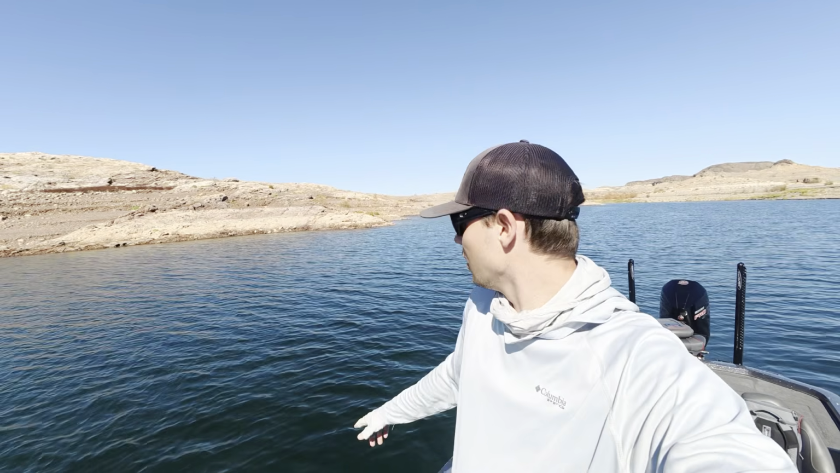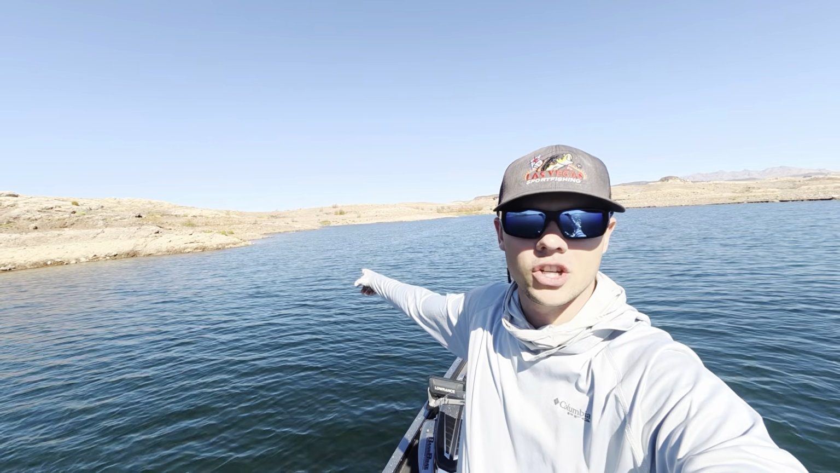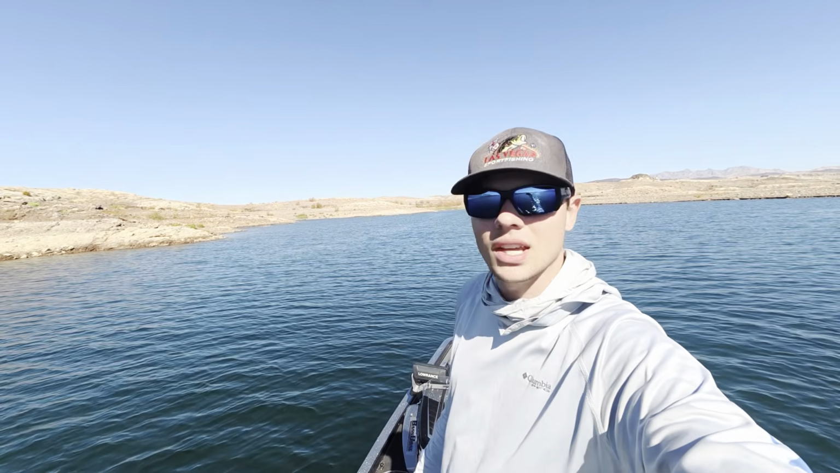So here we are. I like this cove that we started out in. I'm not sure how well you can see that, but there's a ton of birds back there already. I'll see if I can get a shot of it in a minute, but there's cranes, there's herons, there's actually seagulls, and I think I even saw a pelican back there. So there's a lot of bait-eating birds in this cove, and I'm seeing striper boils as we speak. Where there's stripers, that means there's bait, and where there's bait, that means there's largemouth and smallmouth.